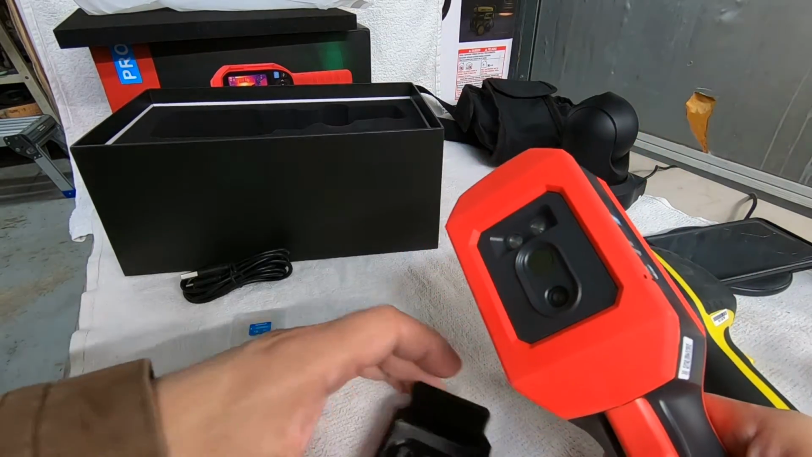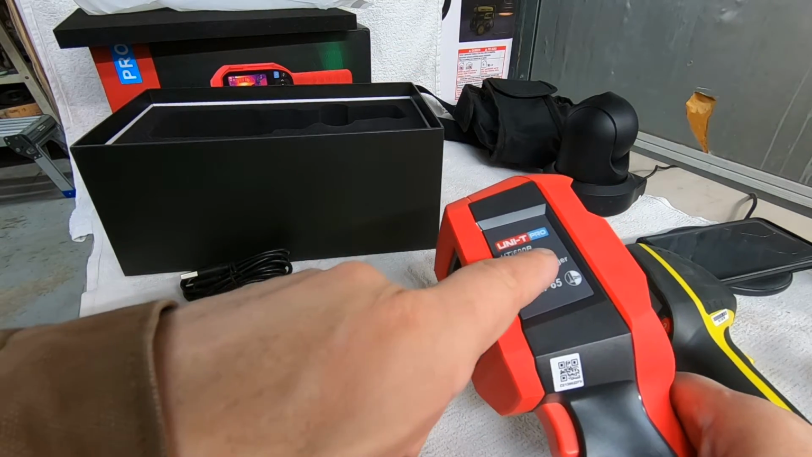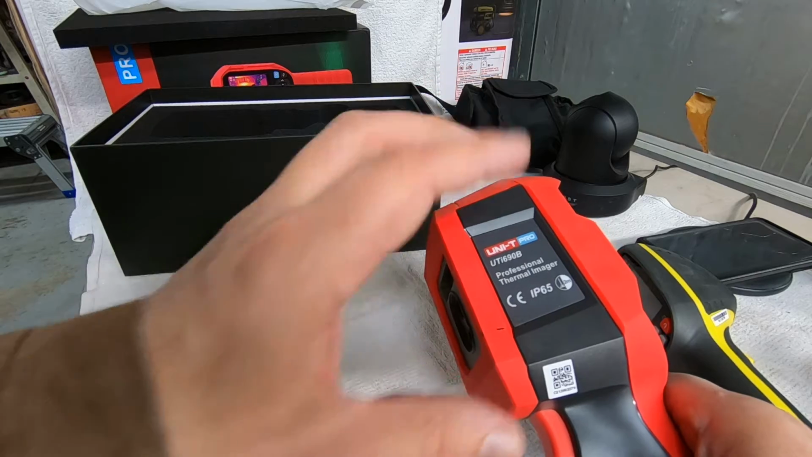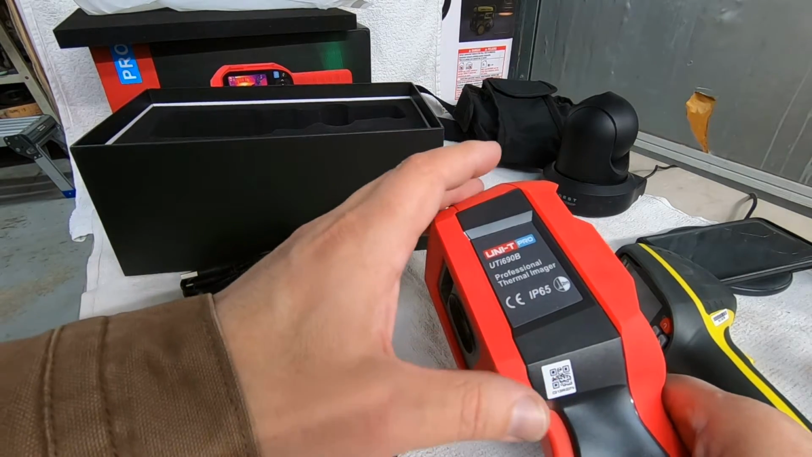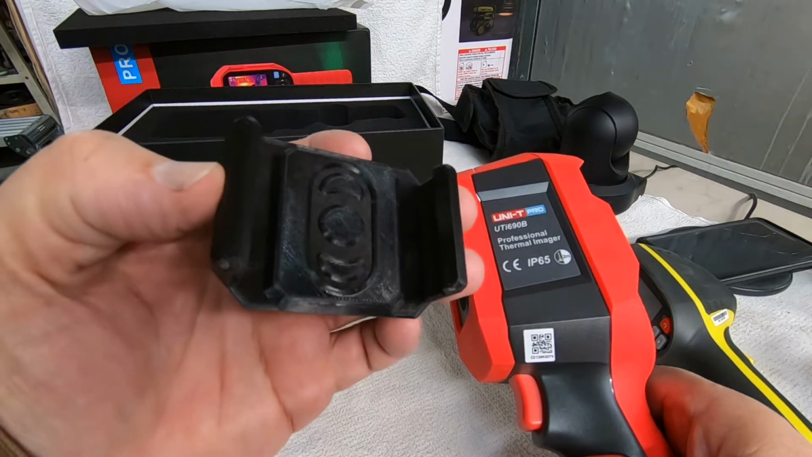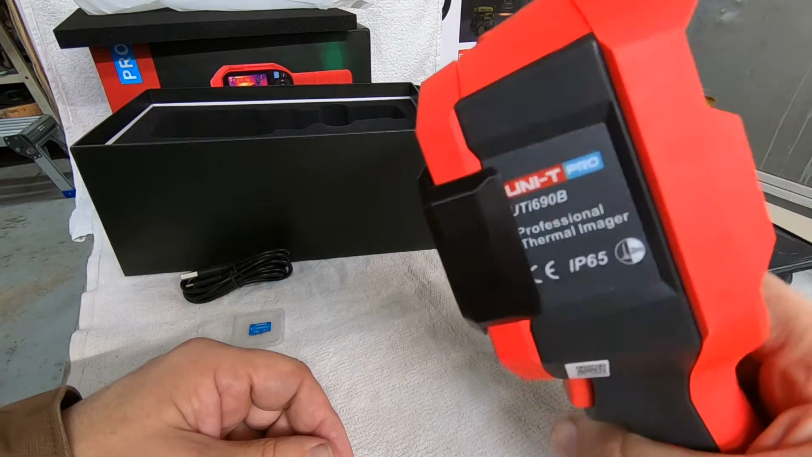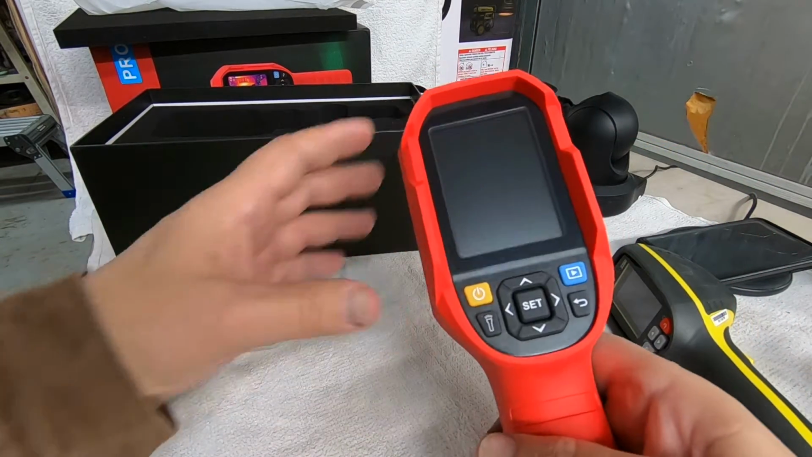There's about 4 or 5 cameras that it says in the description that this will fit. It does not say specifically that the 690B fits, but it does fit the UTI 260B. This looks like the exact camera, except the specs are slightly different on this one. But like I say, if you want a lens cover, very, very nicely made lens cover. So there's that. So let's go ahead and turn this thing on.